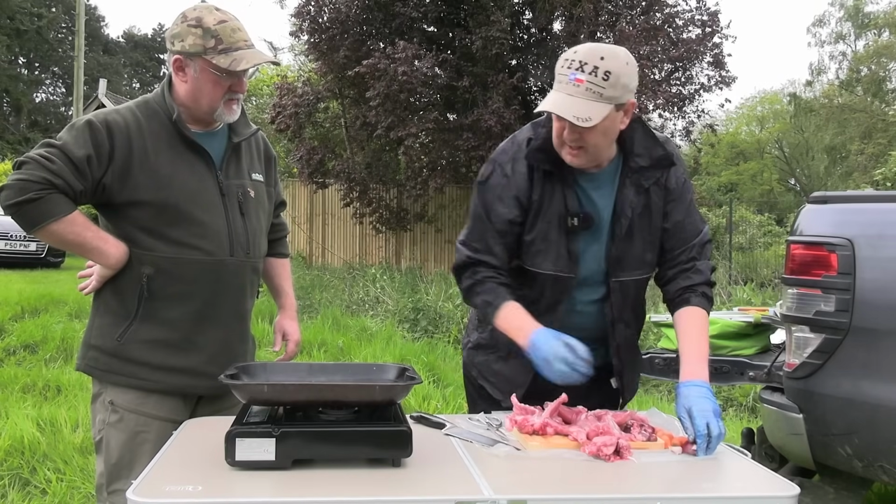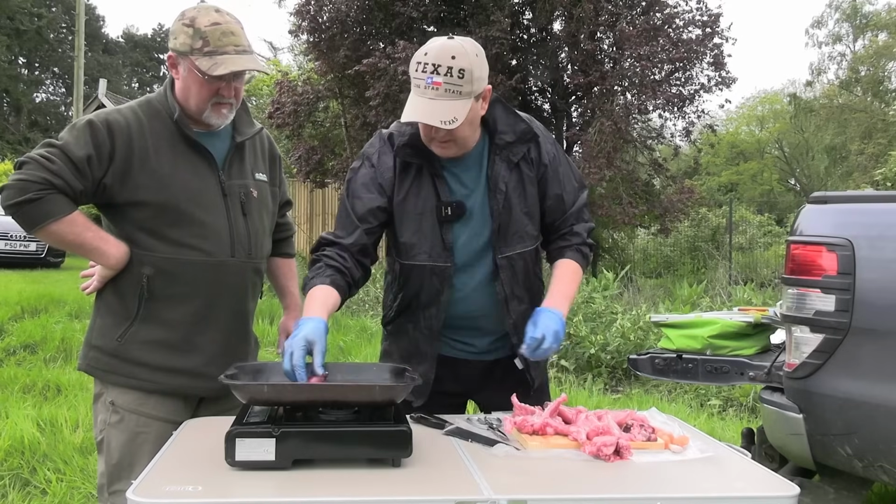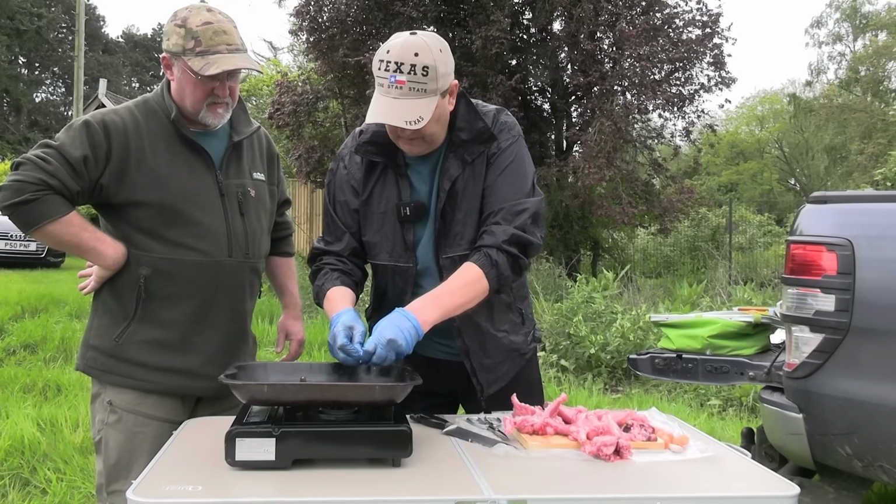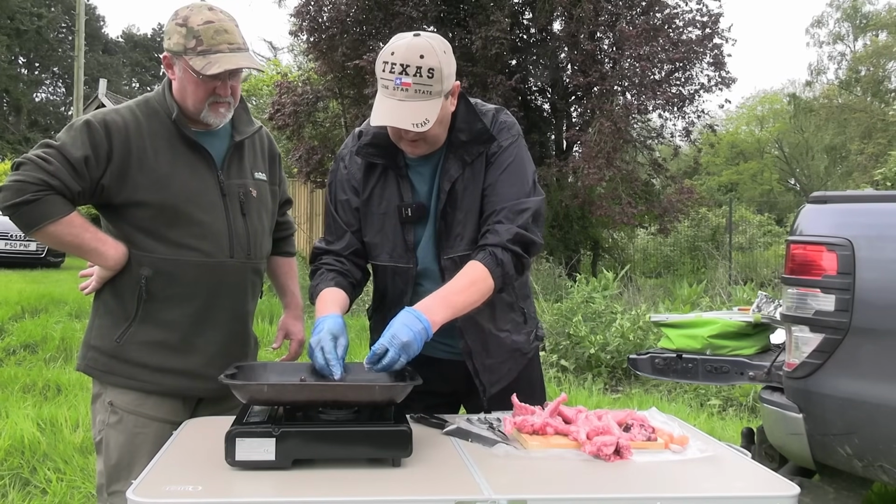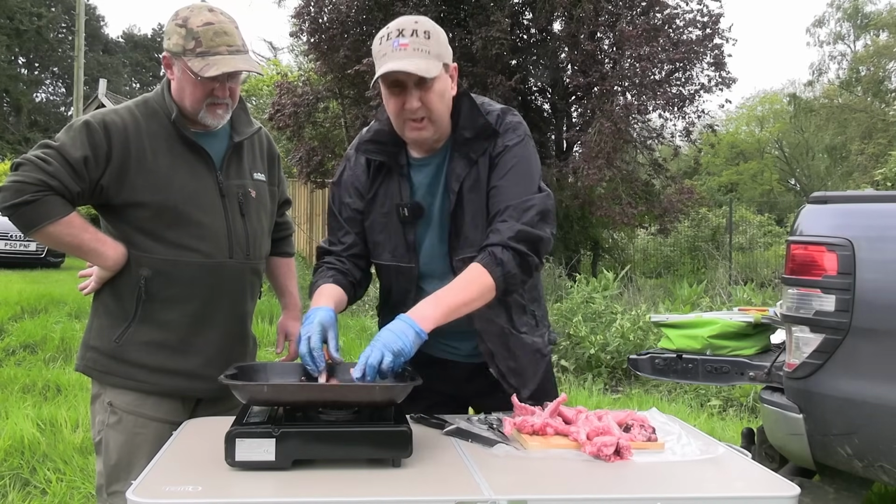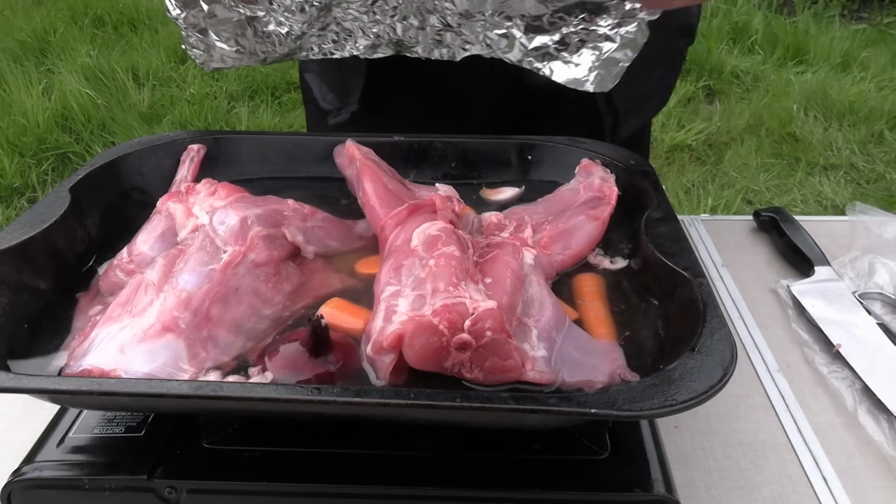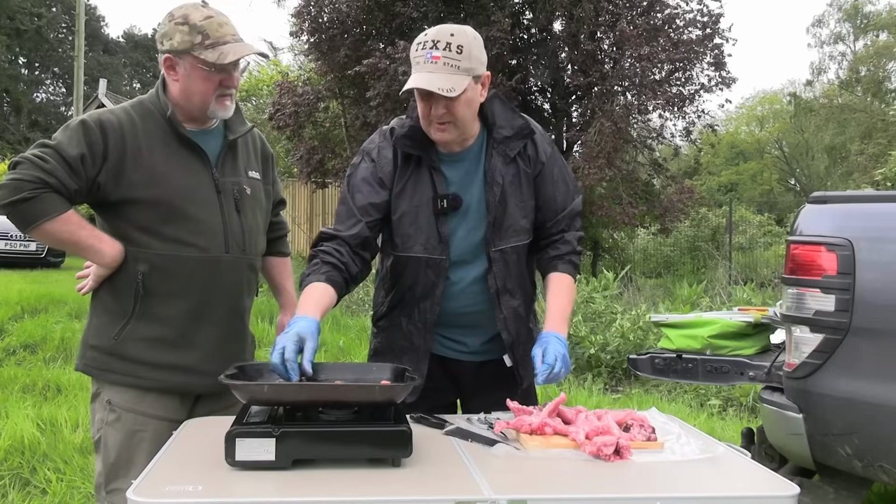And all I'm going to do in here, Rich has kindly brought us down a gas stove. I'm going to put some onion, a beef stock cube in there just for some extra flavour, some carrots and a little bit of garlic. Anything you have lying around at home will do, just to give it an extra bit of flavour, and then we're going to pop the rabbit in there, cook it for about 20 minutes.